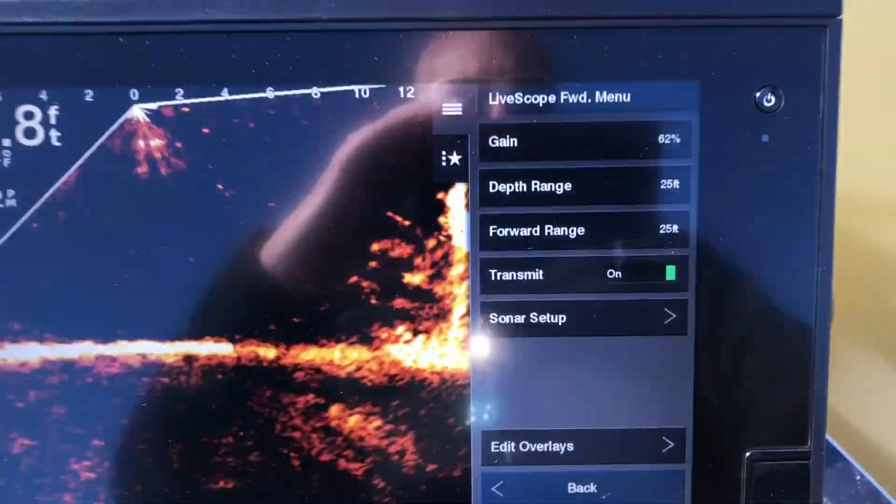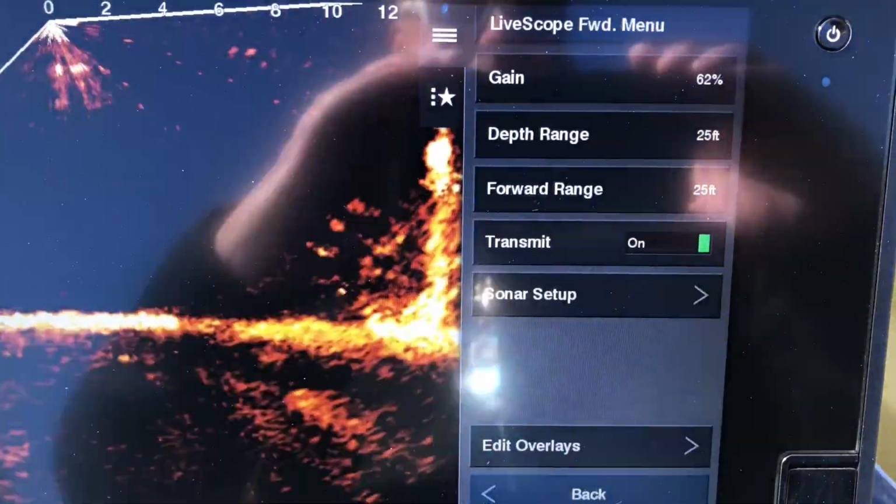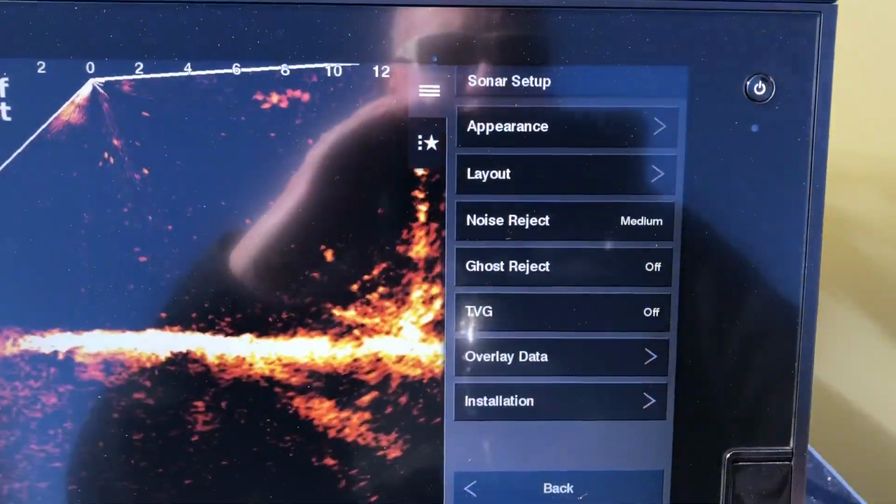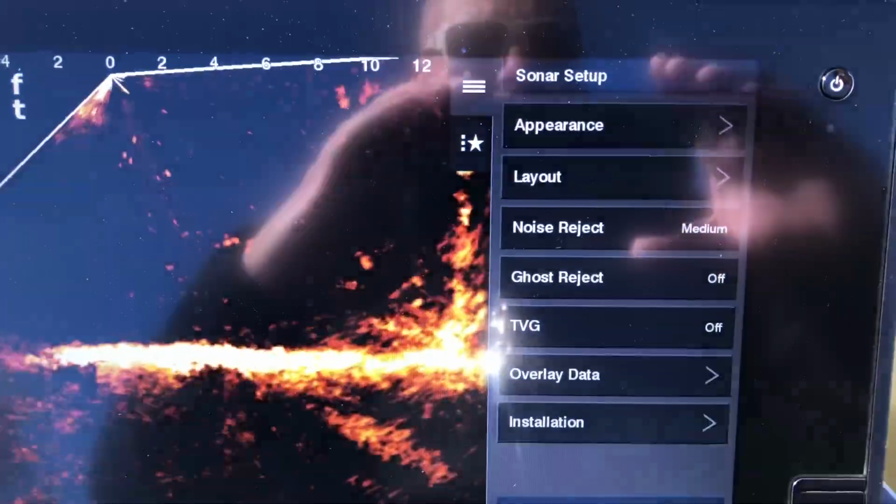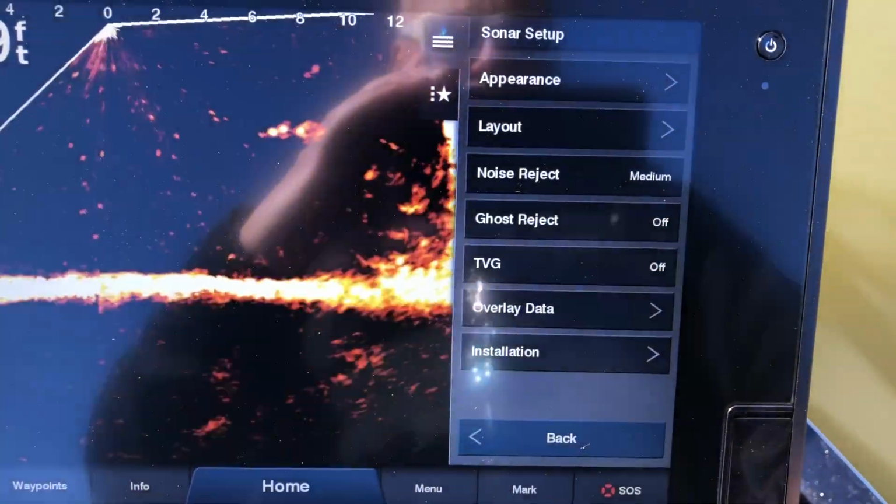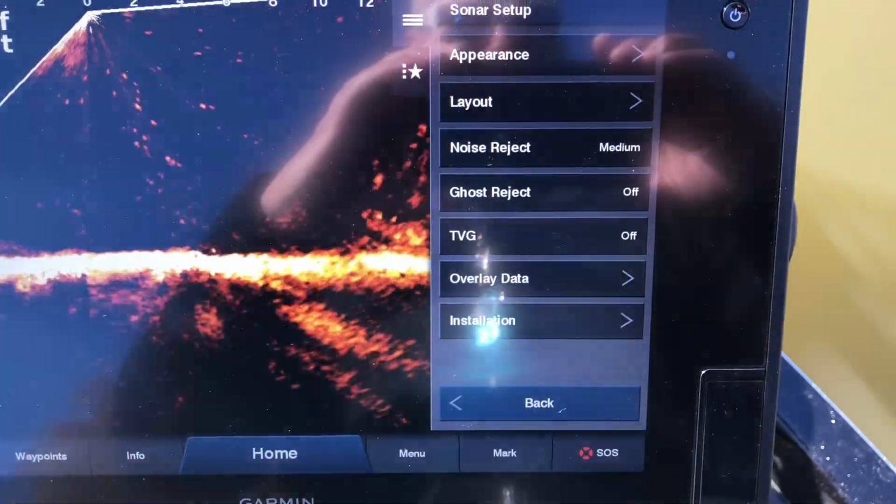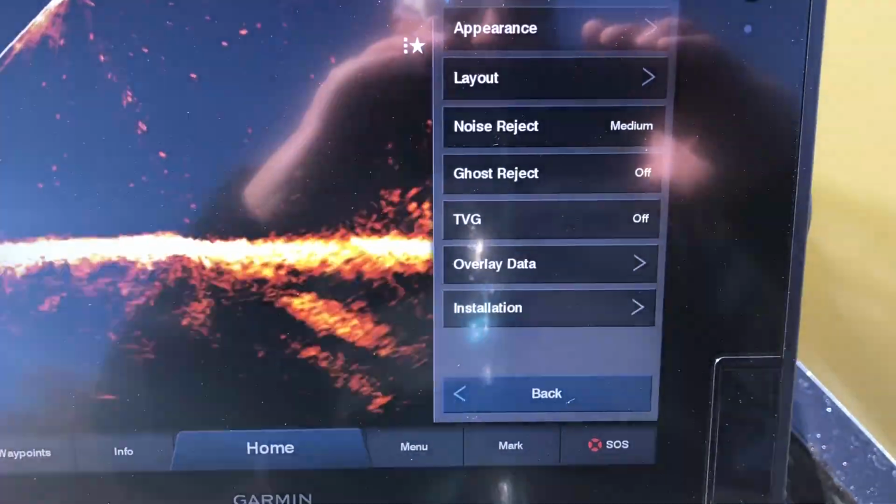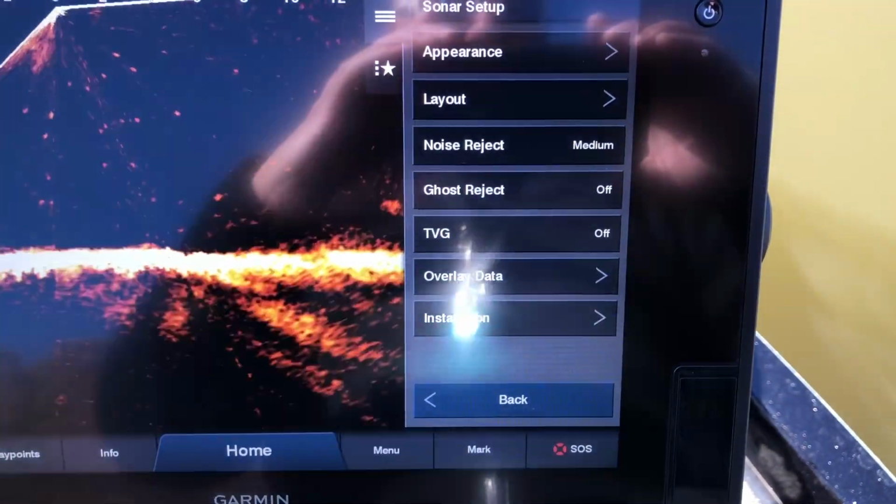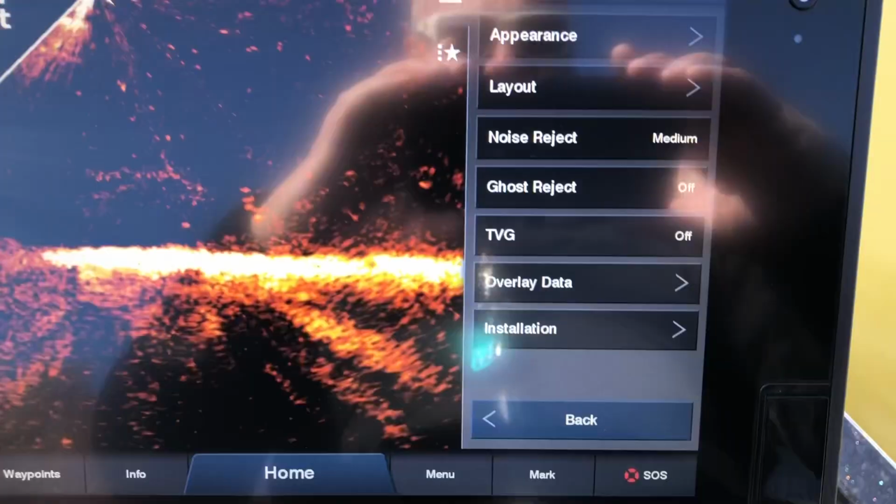I'm going to go to menu, and I've got gain at 62%, depth at 25, forward at 25. We go to sonar setup. I've got noise reject at medium. Usually I just leave it off, but I'm using it. Ghost reject is off. I don't think it really does much, but it causes you to have a spot in the screen that I don't like. And TVG is off. Sometimes I'll turn it on medium, but today with the water clarity, I've just got that one set there.